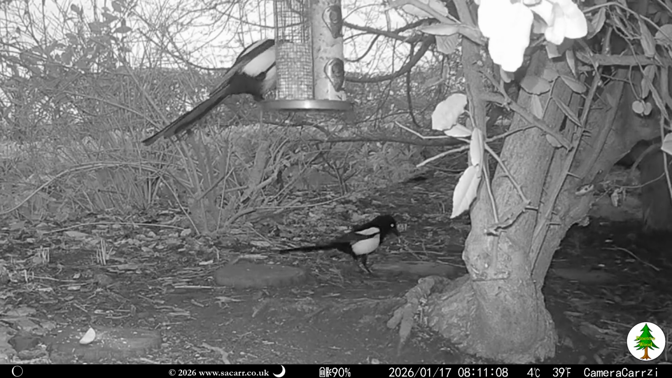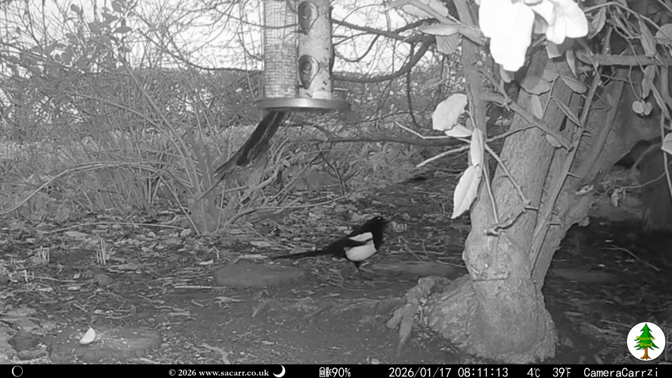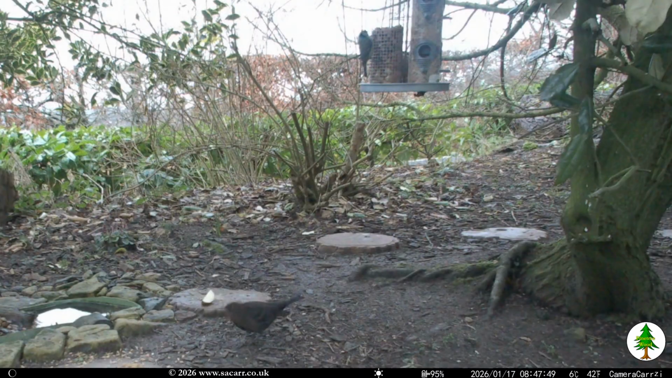At dawn it was the two magpies who started the captures. One has a limp, so I'm calling him Davy Jones, and the other one is Barbosa.